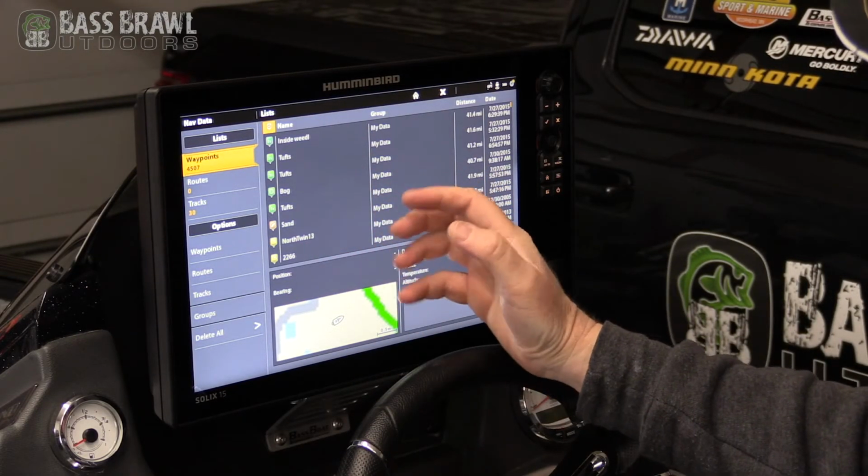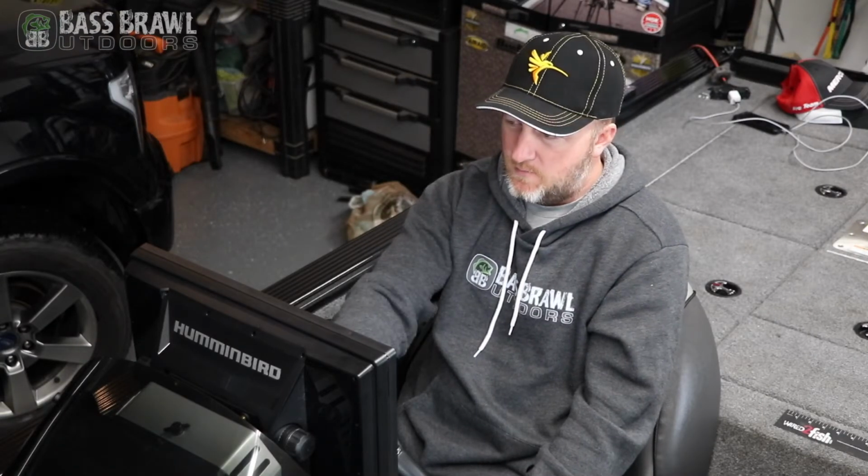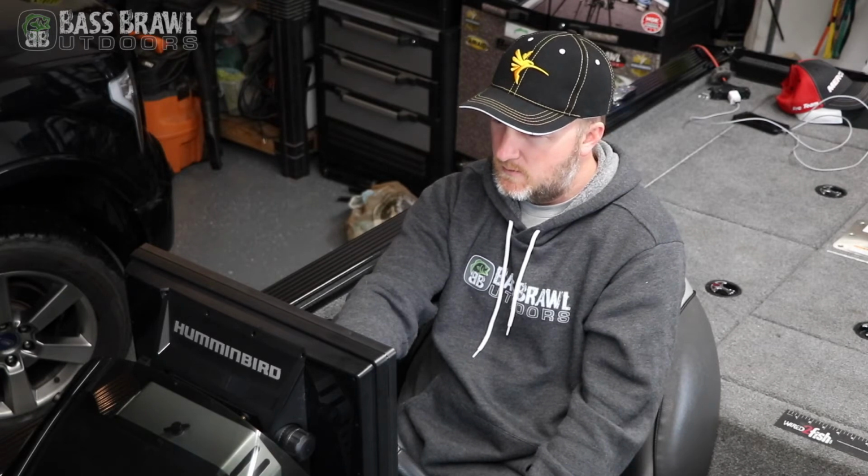You can go in here and edit things. You can change colors of your tracks. You can do all sorts of stuff on this screen. If we go back to the home button,